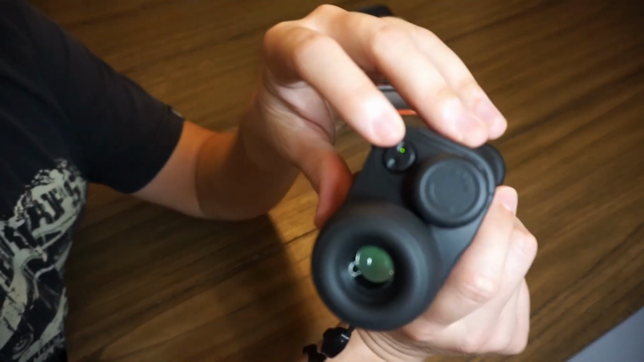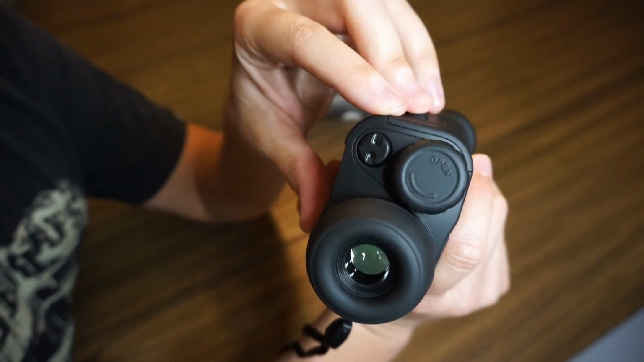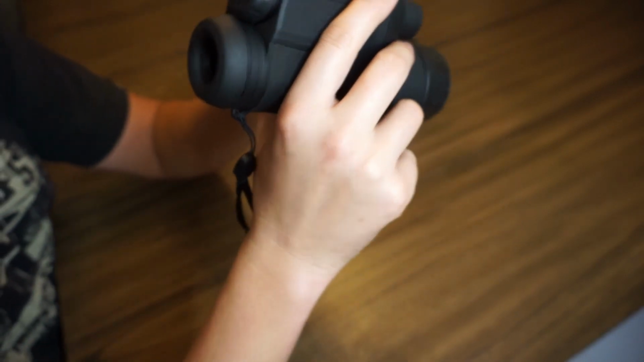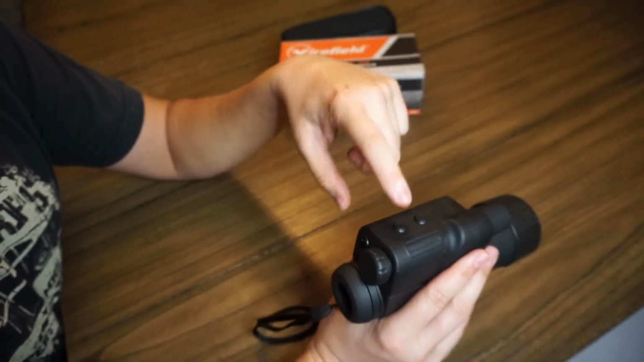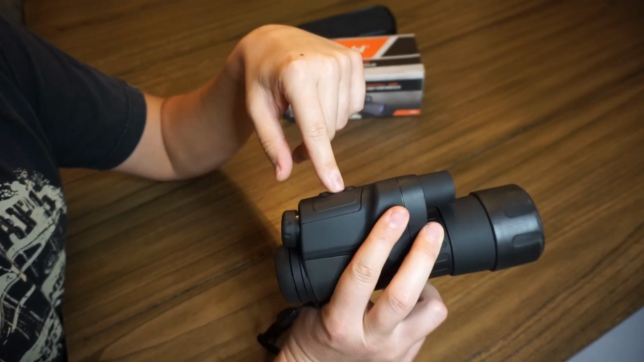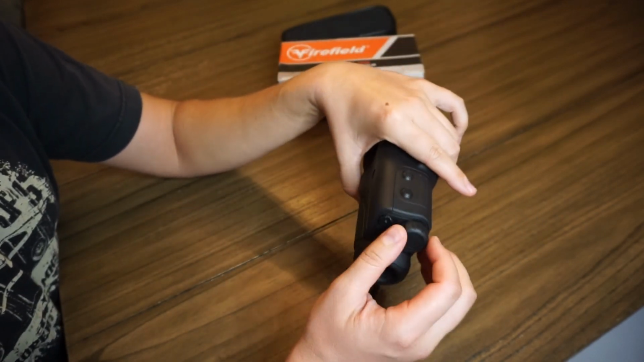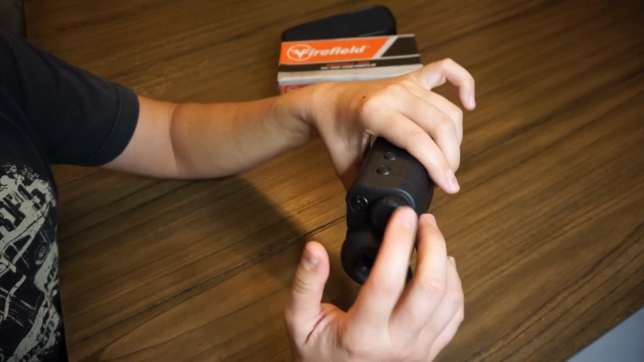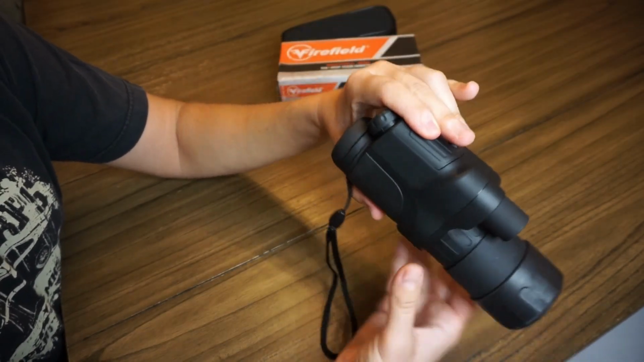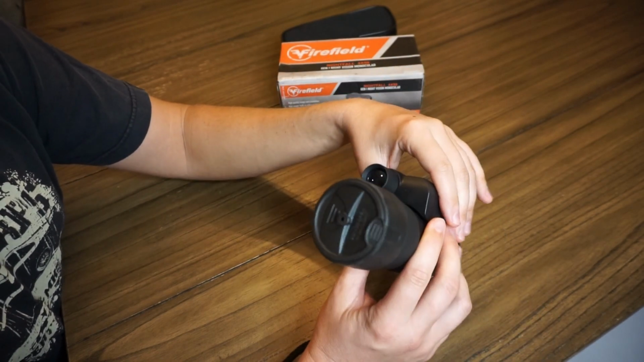You can see from the little light on here, when that turns green, the scope is on. Press it again, turns it off. It does not use very many batteries at all with just the on-off mode. If you're adding extra light via the infrared light, that burns through batteries a little quicker. It's 2 AAA batteries, so easy to find, not some weird off size that's hard to get a hold of.